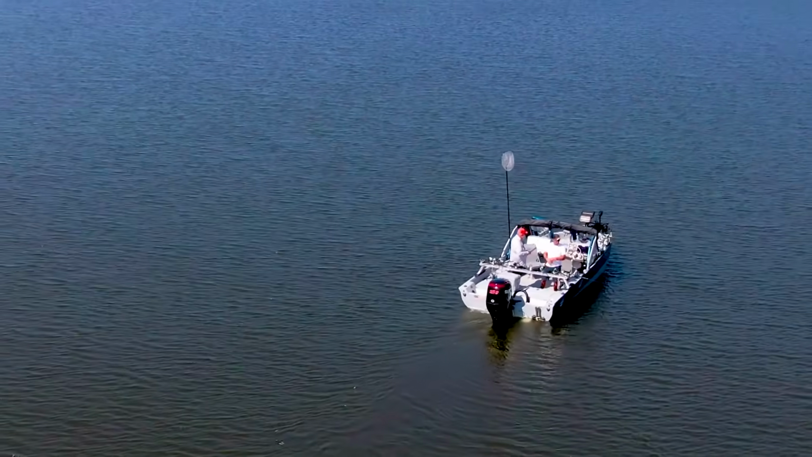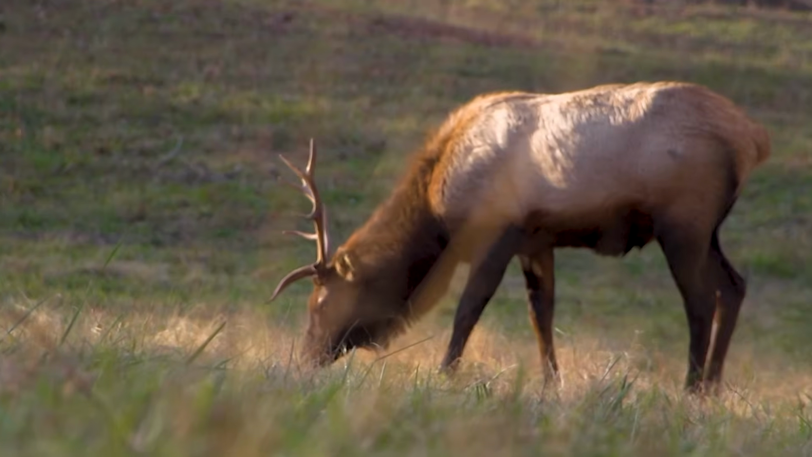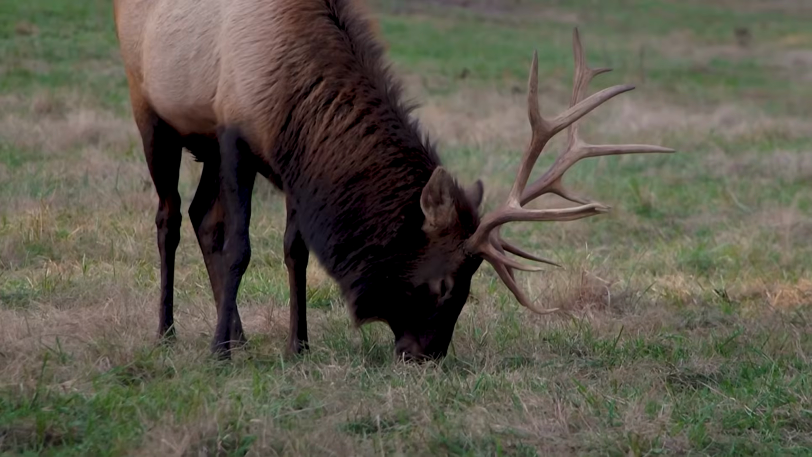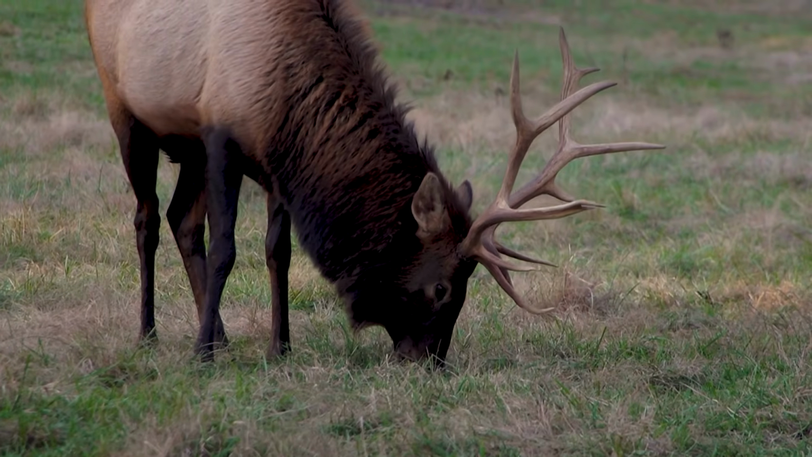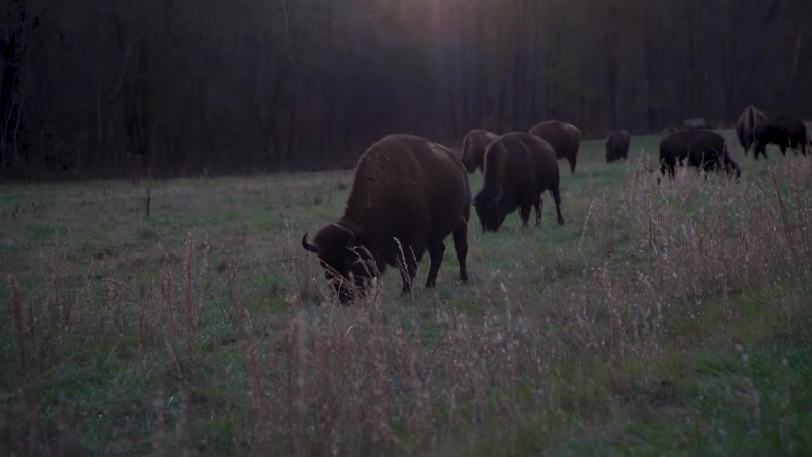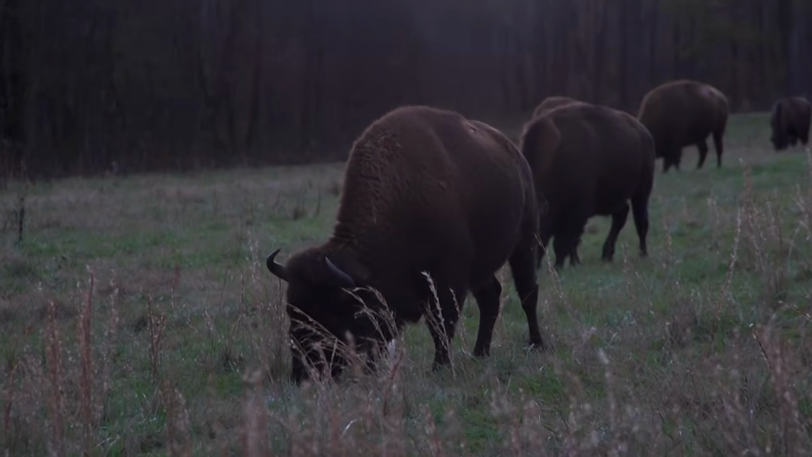What a day out on Kentucky Lake. You know, I cannot come to Marshall County without sliding on over to Land Between the Lakes and checking out the elk and bison prairie. They've got 700 acres here. They got 60 some head of elk and a little more than that on the bison. And the way I hear it, they've got some pretty good ones around here.